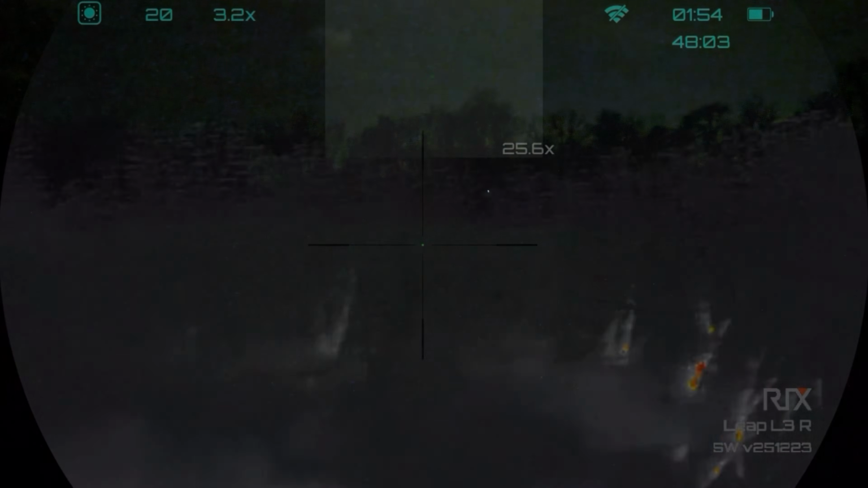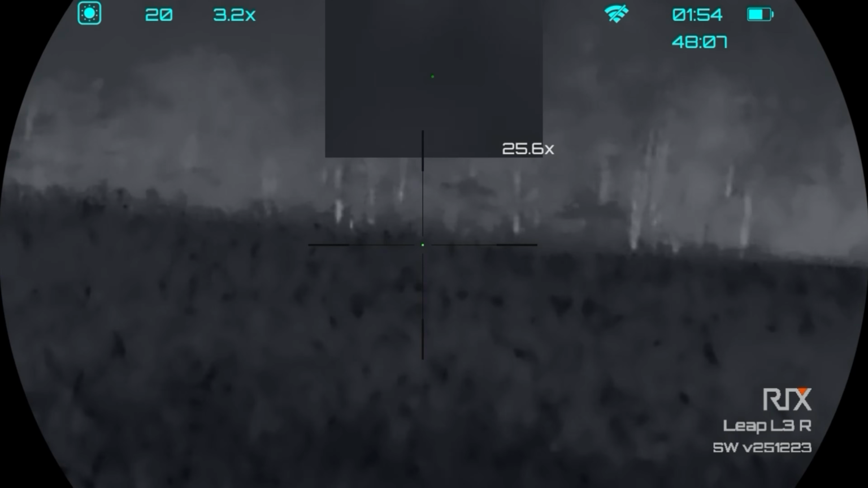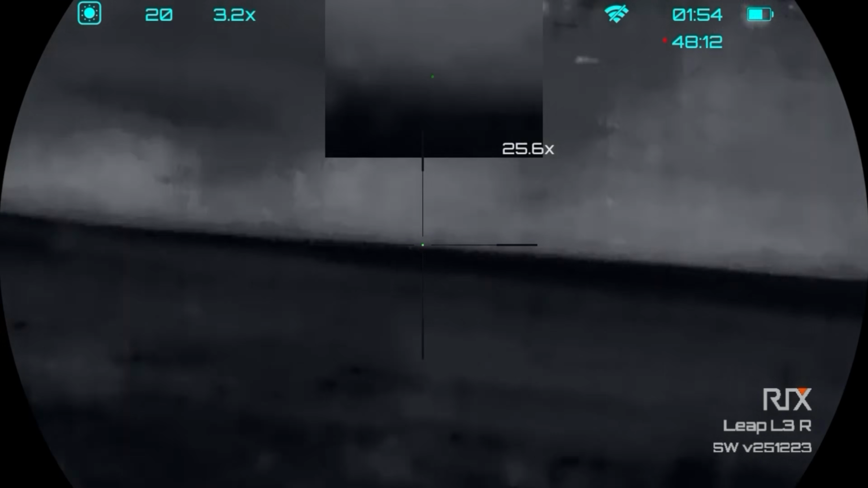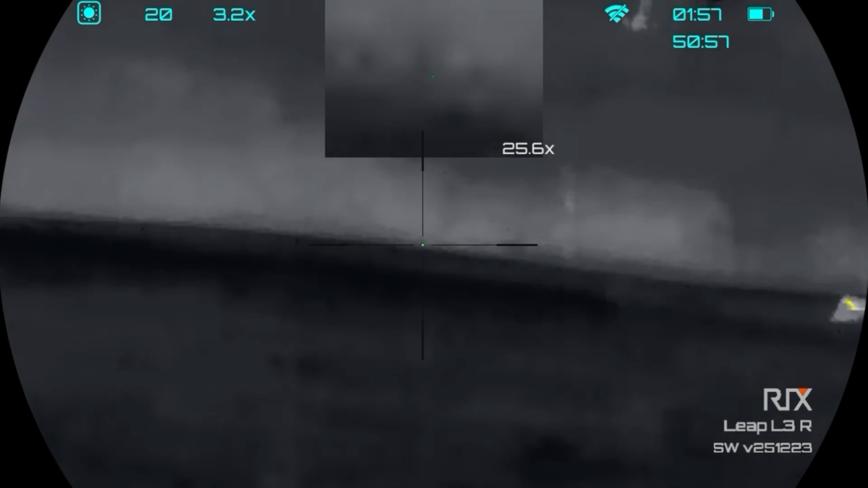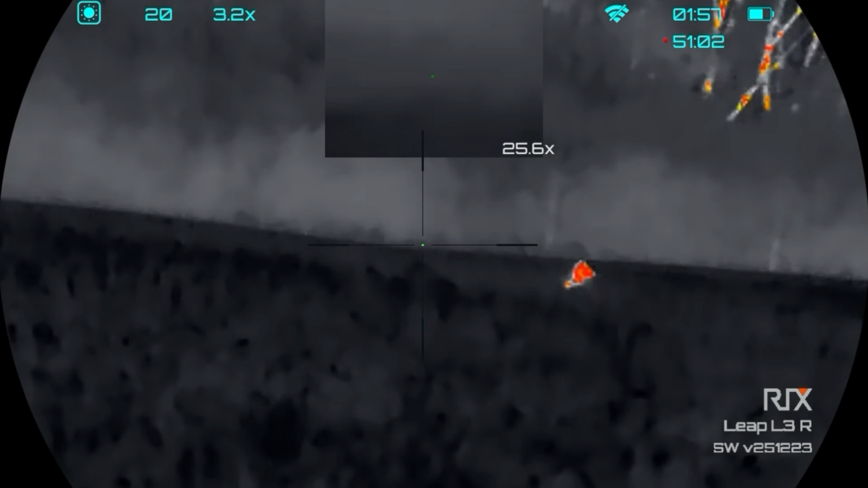I'm transitioning down to my rifle, and as I'm doing that, it's actually going behind a hill and I lose it for a little while. It can be tough when you lose sight of them, but I didn't think I lost this thing. So it pops up here, its head right there, pretty close to me.